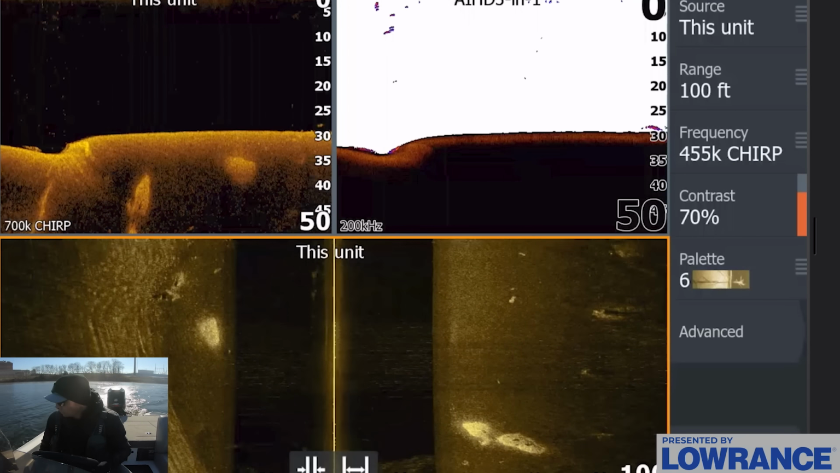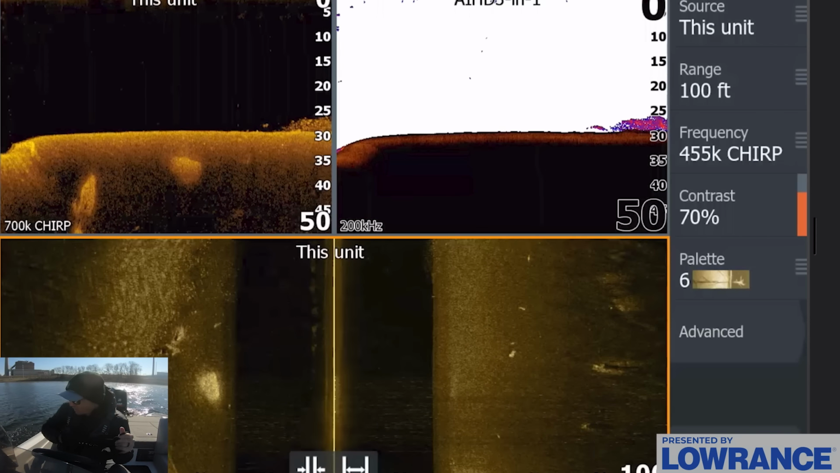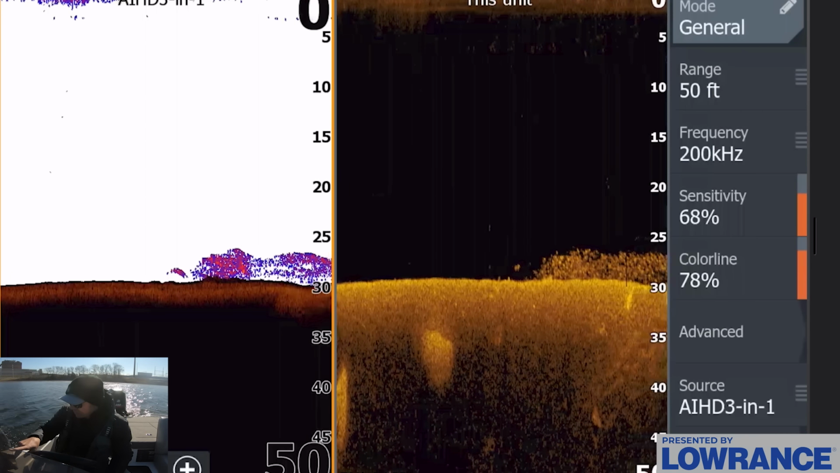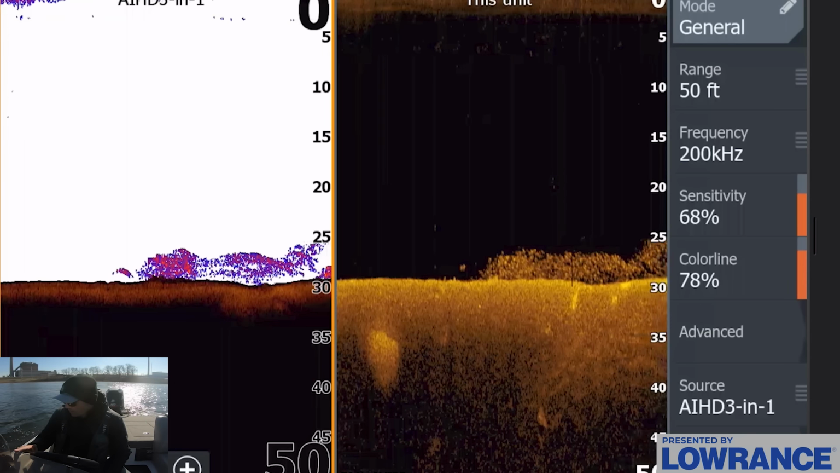There looks like there might be some drain. Ooh, there's a bass right there on the bottom, chasing those shad right there. Look at that. That is absolutely perfect. If we look at that, you can actually see a fish that's in those shad. So the bass is on the left side of that bait ball, and there's bait right here in 30 feet, right there on the bottom.